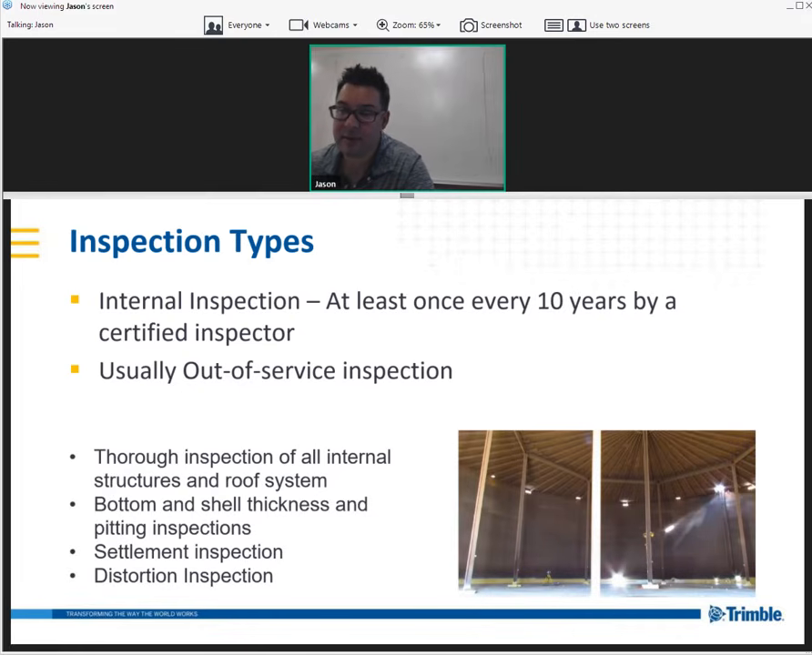Inspection types also have internal inspections. That's what I was talking about. These are usually once every 10 years, again, by a certified inspector. The companies usually don't like to do these as much because it means they have to take the product out of the storage tank. And when it's out of the tank, it's not making as much money as it could be. So they don't like to just take them out of service just for the heck of it. They really want to do these on some sort of a specific interval. These usually involve thorough inspection of all the internal structures and the roof system, also looking at the bottom and shell thickness and looking for any kind of pitting or settlement or deformation in the floor or the shell.